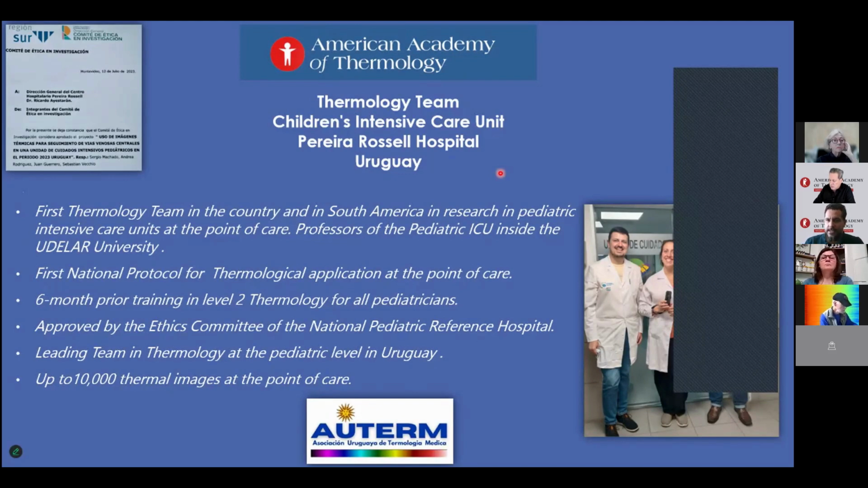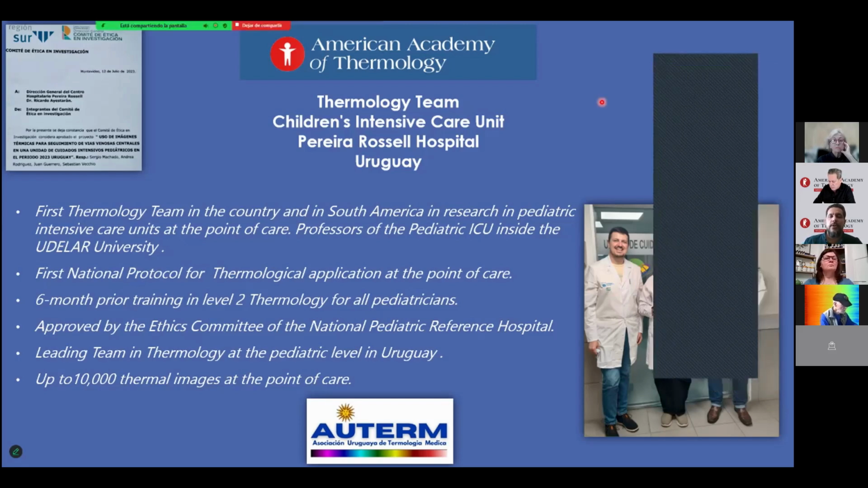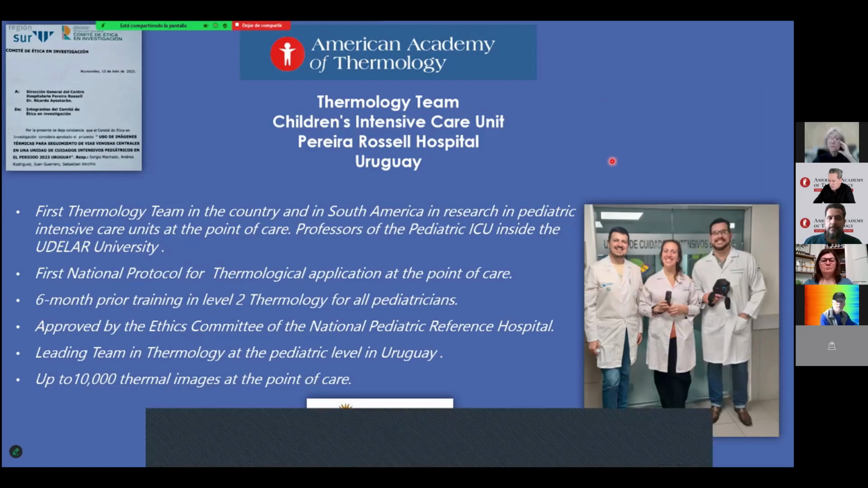These professors you see in the pictures, Professor Andrea, Professor Juan Guerrero, and me, as the first national team, making the first national protocol of thermology applied at the point of care. Okay? All researchers had prior 6-month training in level 2 thermology for outpatients. This is approved by the National Pediatrics Committee of the reference hospital, and this is the leading thermology team at the pediatric level in Uruguay. Now we can take up to 10,000 thermal images at the point of care.